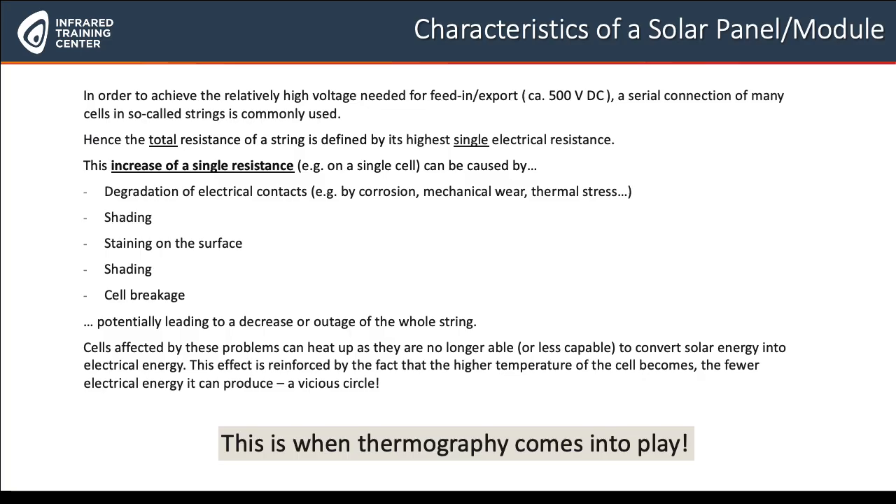So Johan, how about the characteristics of a solar panel and the environmental conditions that we're dealing with here? Can you please talk about that a little bit more?